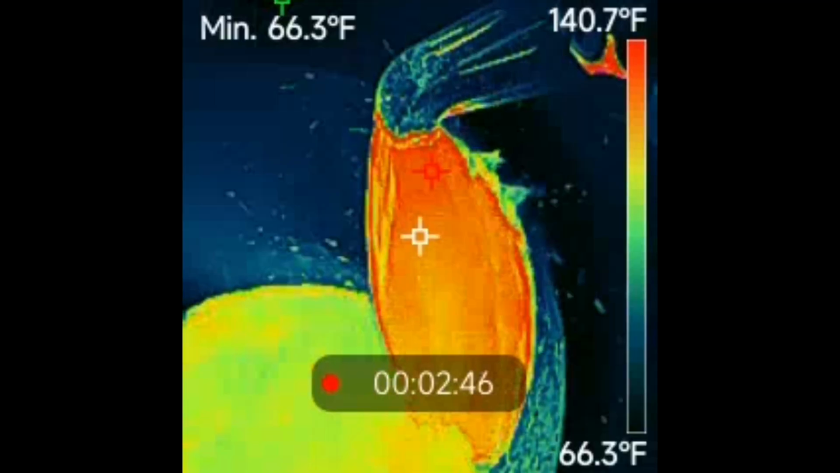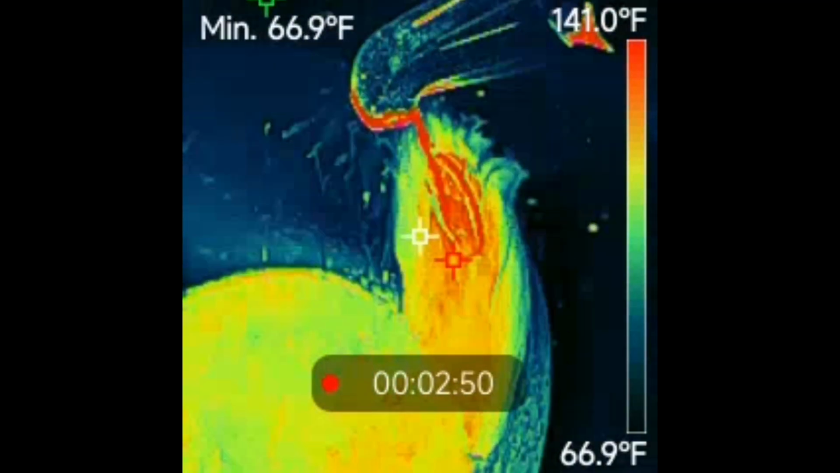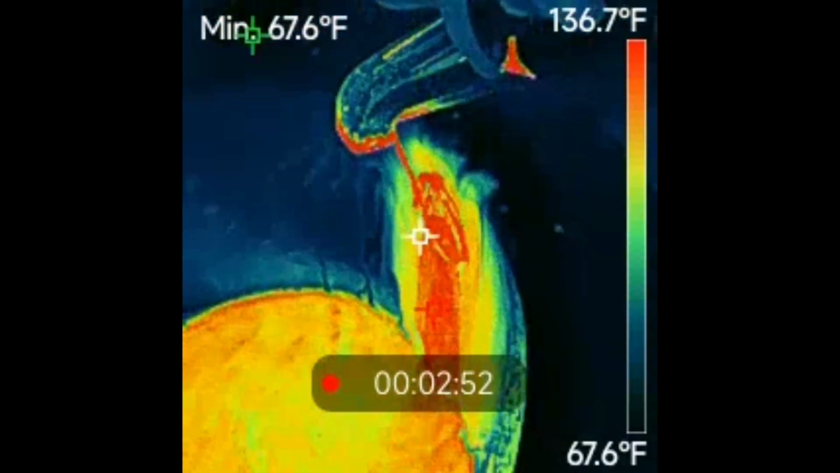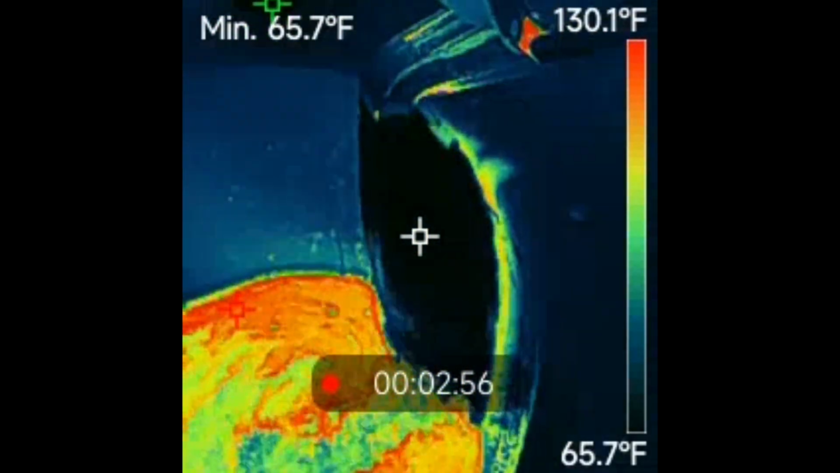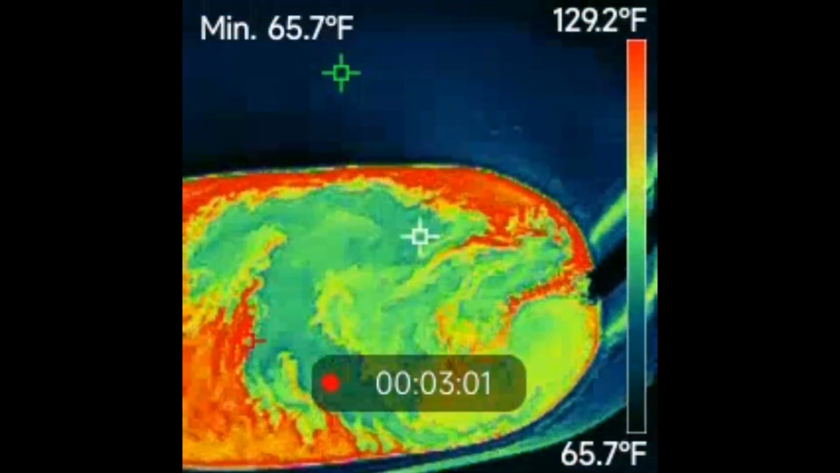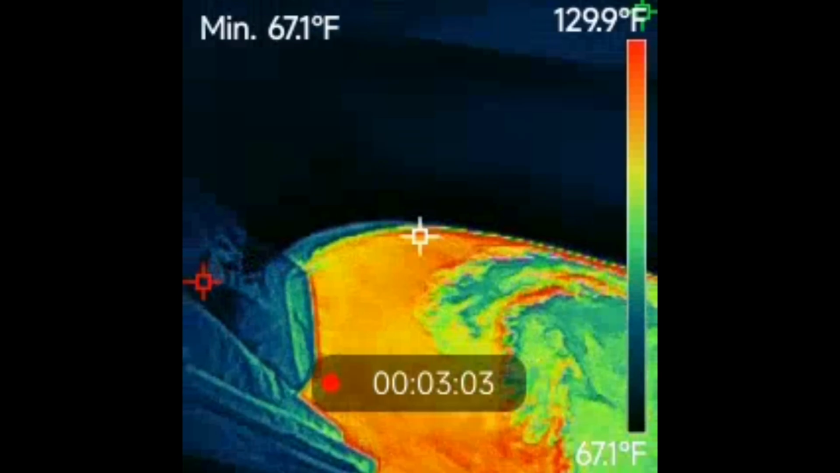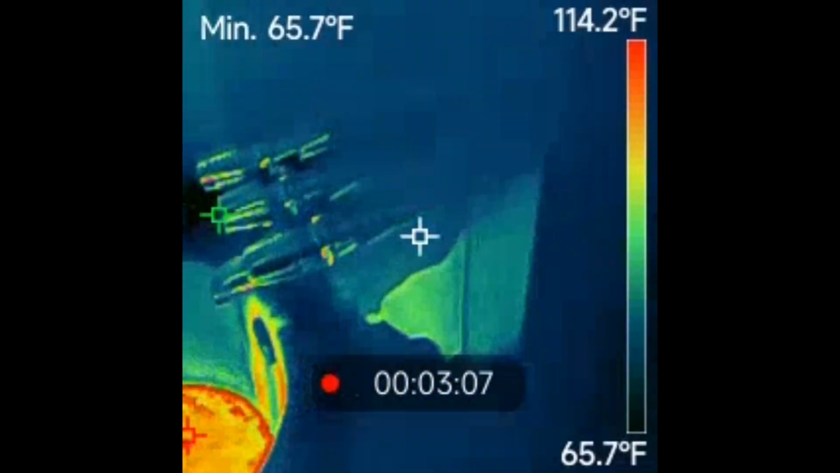Every time it has a lag spike like that, that's just the camera's auto shutter function auto adjusting itself. It's a little annoying. Here we're throttling in some cold water, and yeah, you see how dark that got. So, yeah, pretty cool stuff. And now it's just all starting to drain down, and you can see the mixture of the hot and the cold in there.